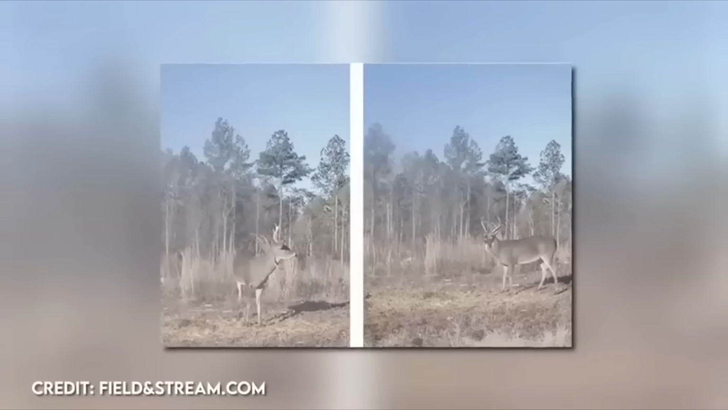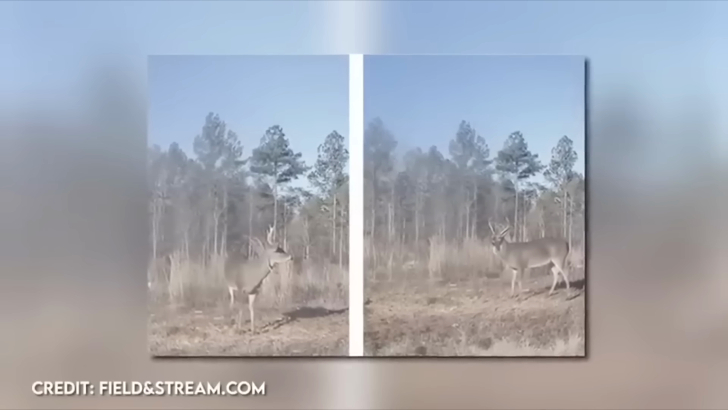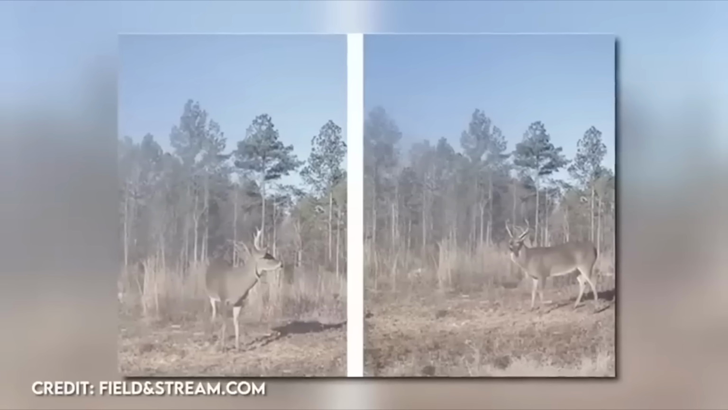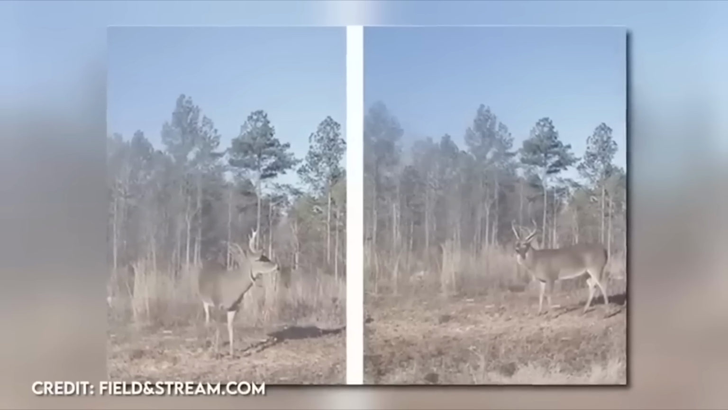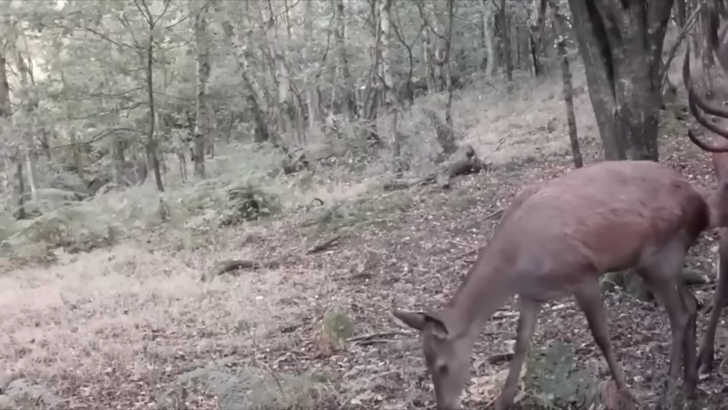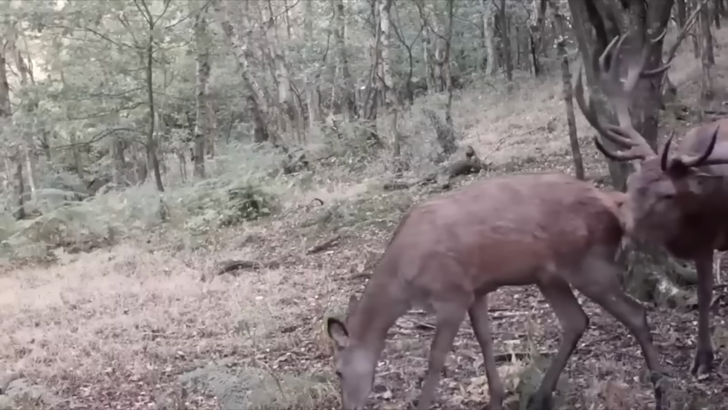Speaking of antlers in the wrong places, a deer caught on a trail camera has been captured with an antler stuck in its neck. The footage shows the deer moving around with the antler protruding from its neck, seemingly unbothered by it. This type of phenomenon is called crossbrowsing, where bucks during rut engage in intense fights and one of them can get their antler stuck in another's flesh.